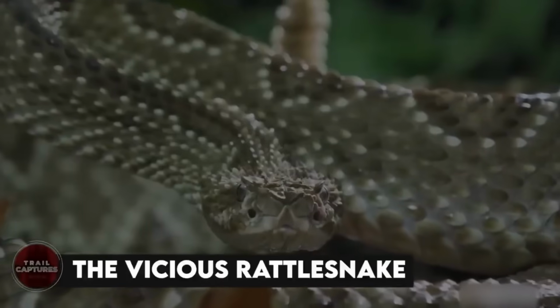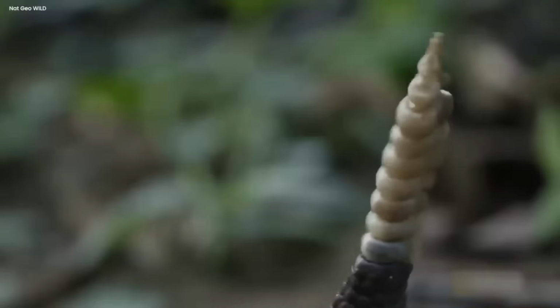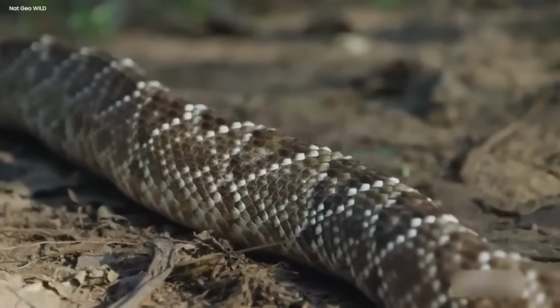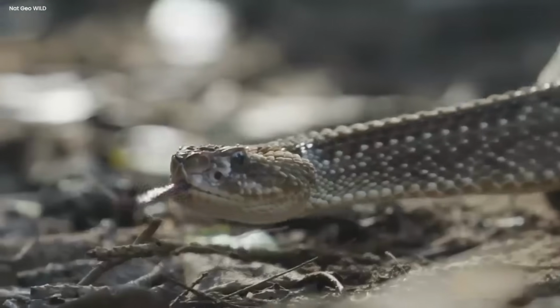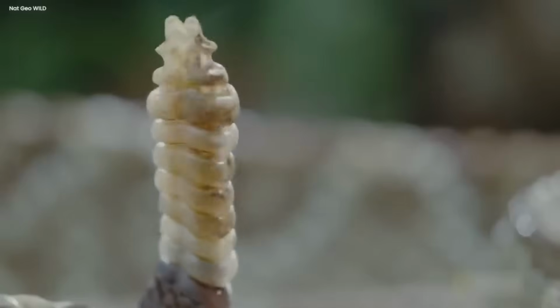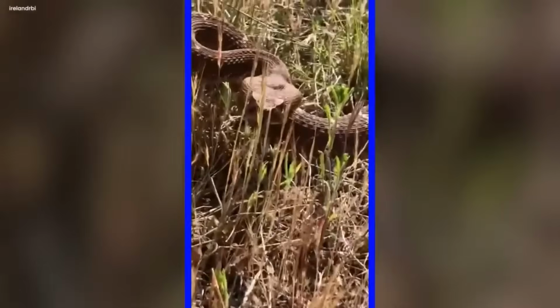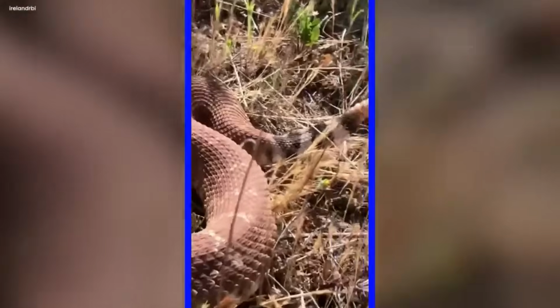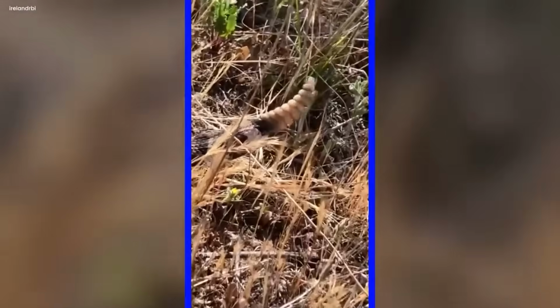The vicious rattlesnake. From the deadliest creatures of the outer realm to the wild, slithering animals of our domain, the world is full of vicious encounters. Just like in this video, a man showcases the true nature of a rattlesnake. With its intense buzzing sounds, the rattlesnake was generating a sense of fear in its surroundings.